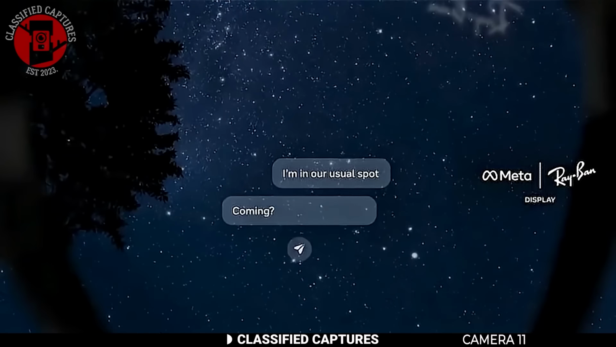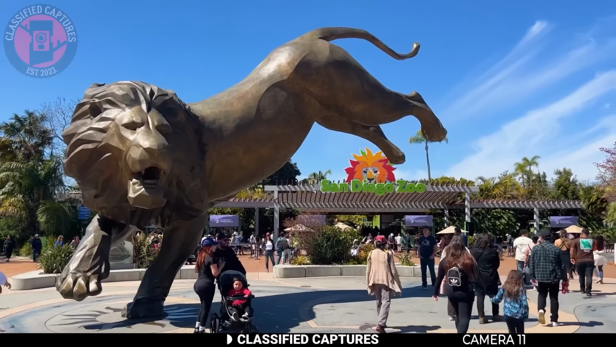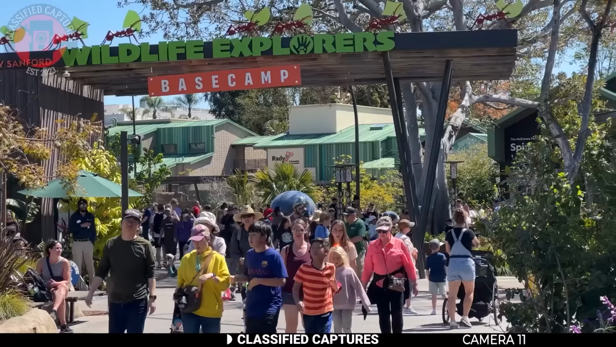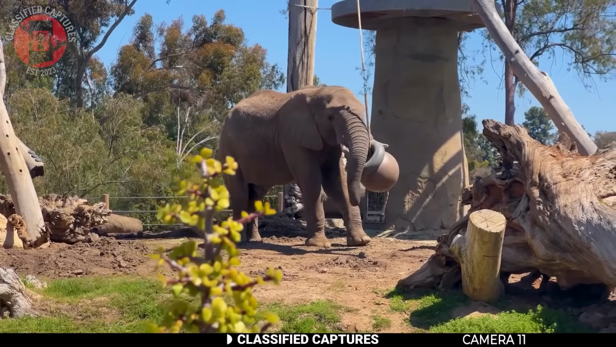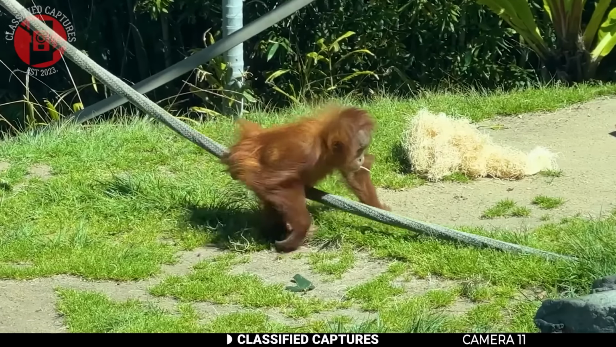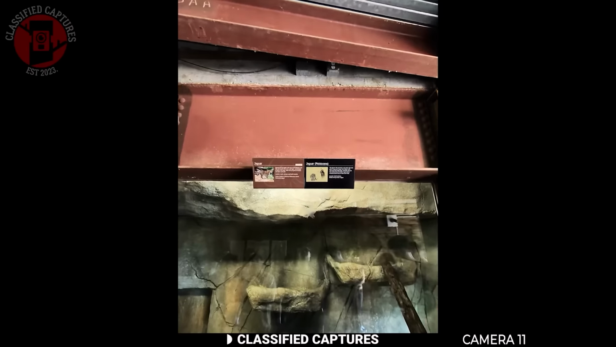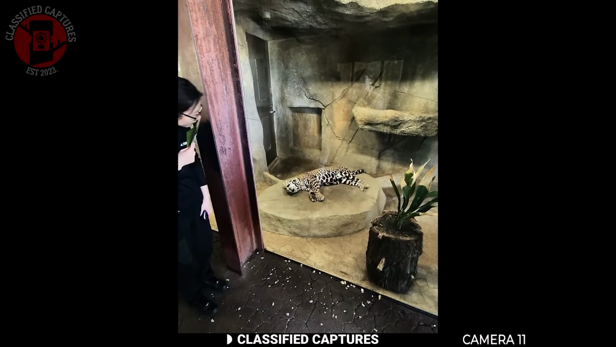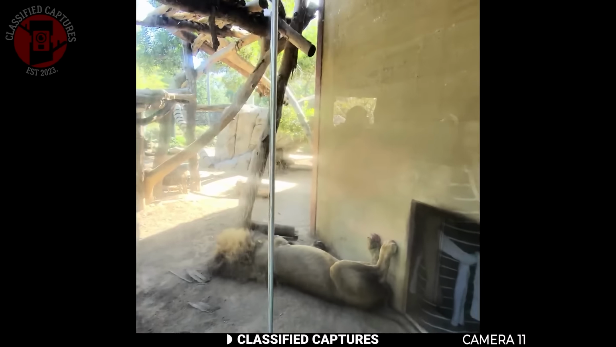AI glasses are quickly becoming a thing, and at the San Diego Zoo, visitors were given a chance to try out a new kind of AI eyewear. The idea was that the glasses would identify each animal you looked at and instantly display its name and details. But according to some of the visitors, what they saw through the glasses was something else. They claimed that when they put the glasses on, the animals didn't look like themselves anymore. Their forms appeared distorted, their shapes shifting into something monstrous.